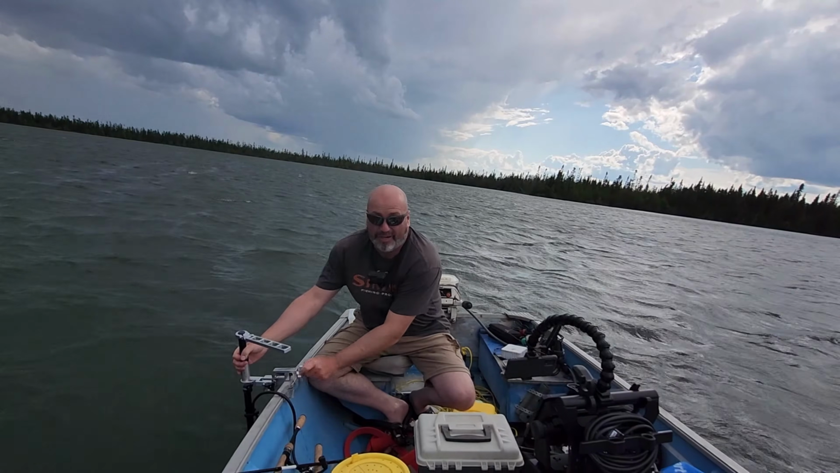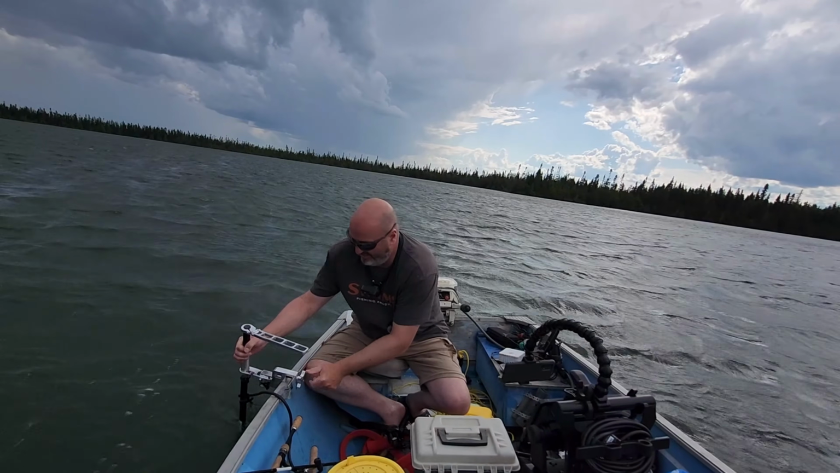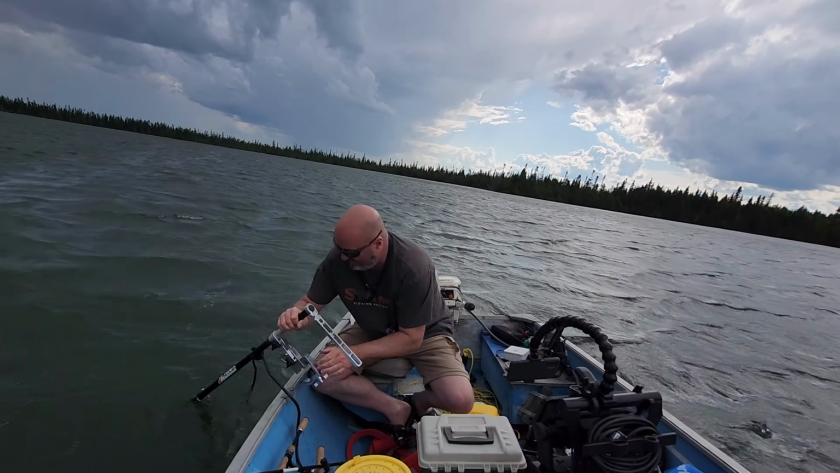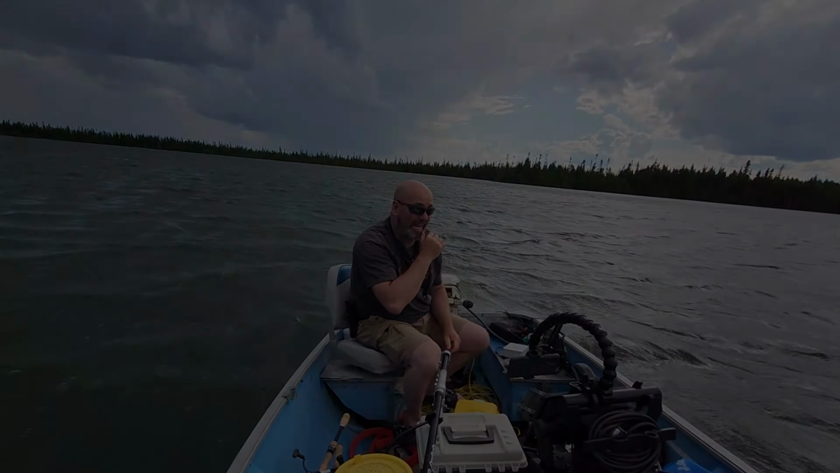The wind is picking up. The rain is here and it's gonna get worse, so we're gonna head back to shore and call it a day.